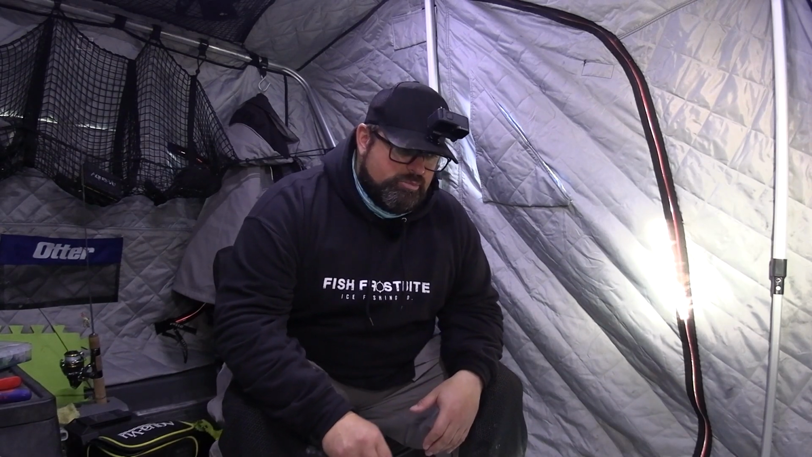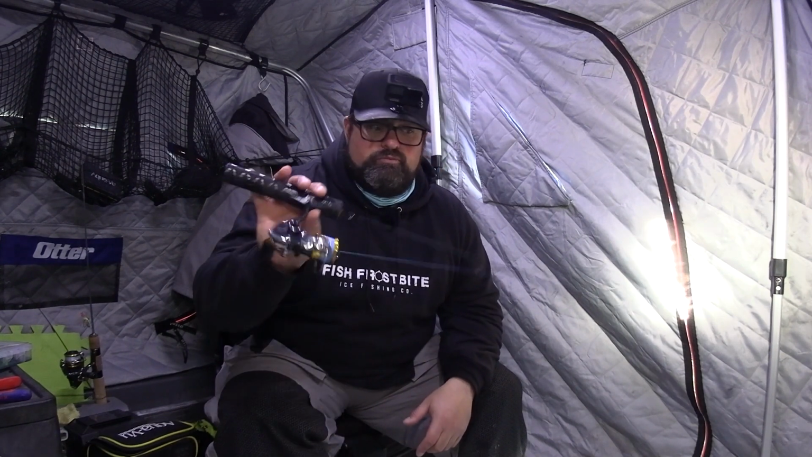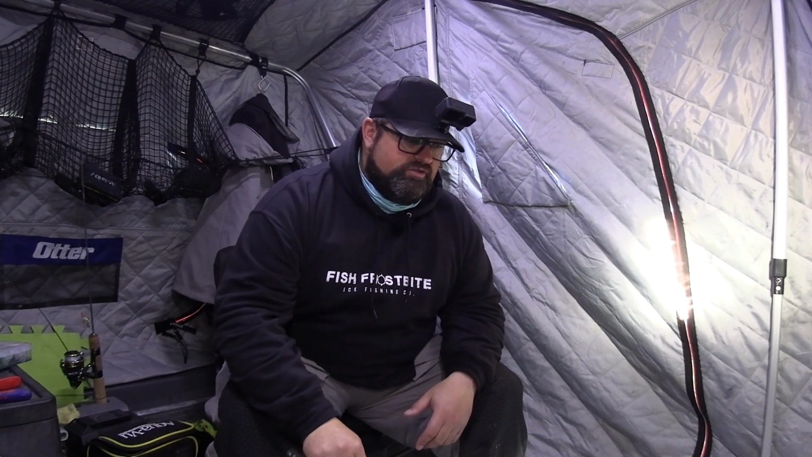I do have some smaller setups in the sled with me in the Otter case. I have a couple 36-inch lights, some Royal Flushes with like 6-pound braid and 6-pound line, and some smaller baits. But I'm really happy with the rod choice for today, the Smoke Show.